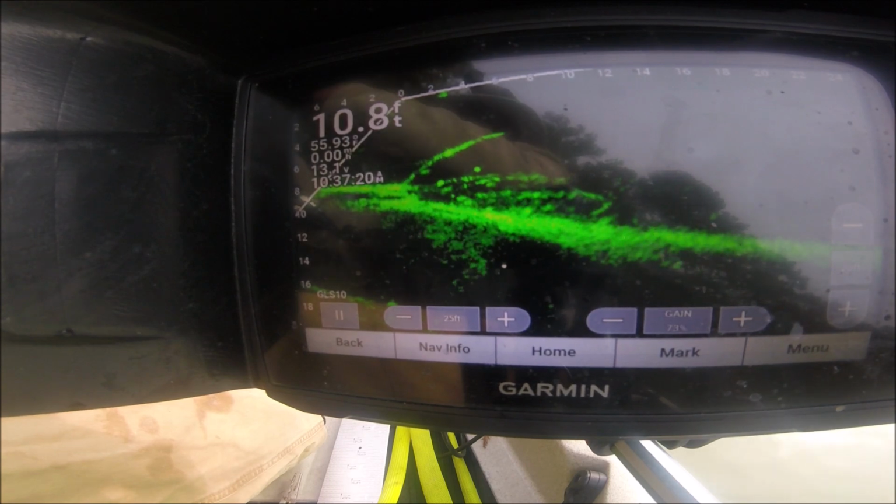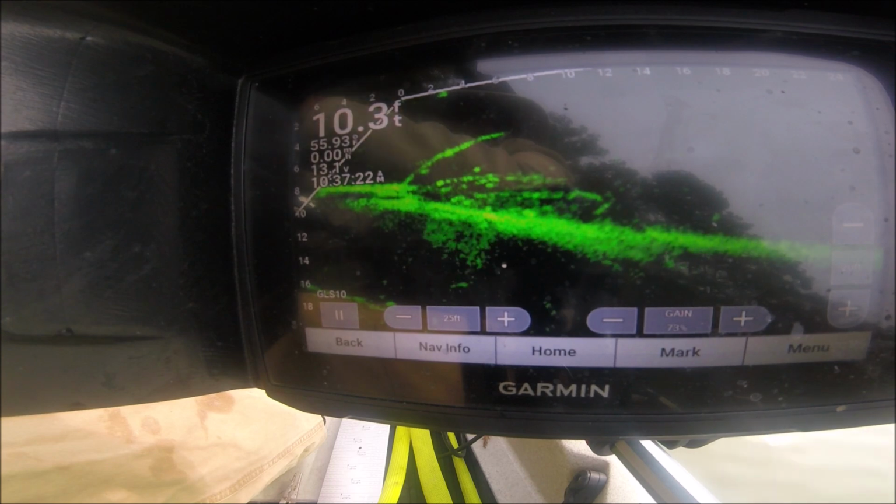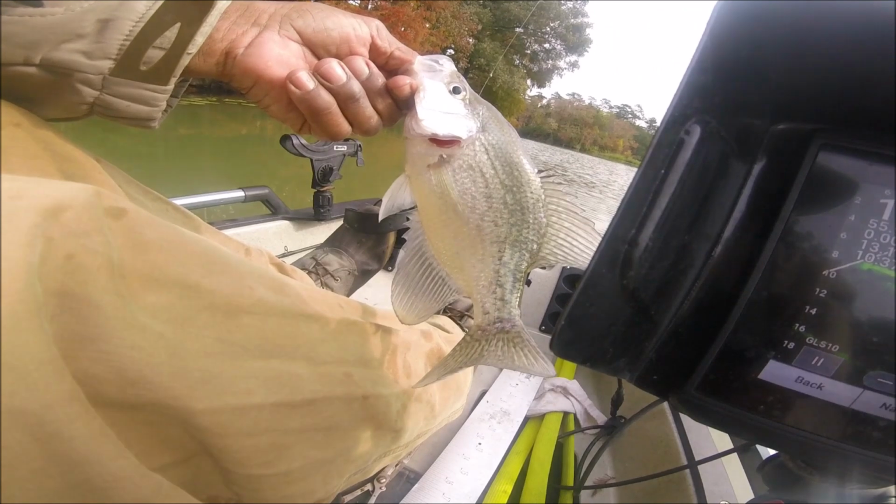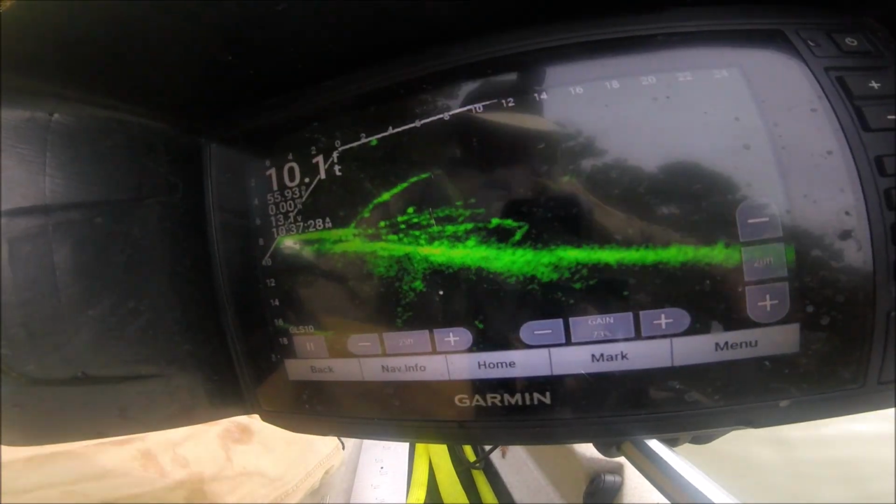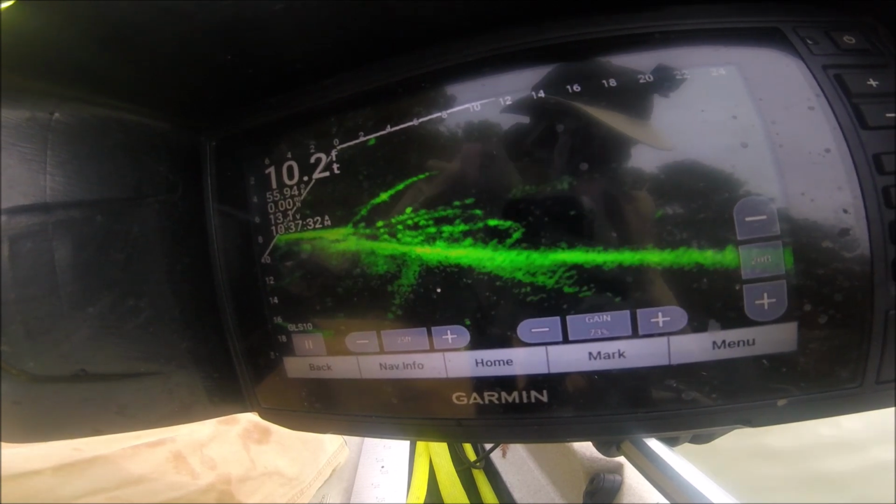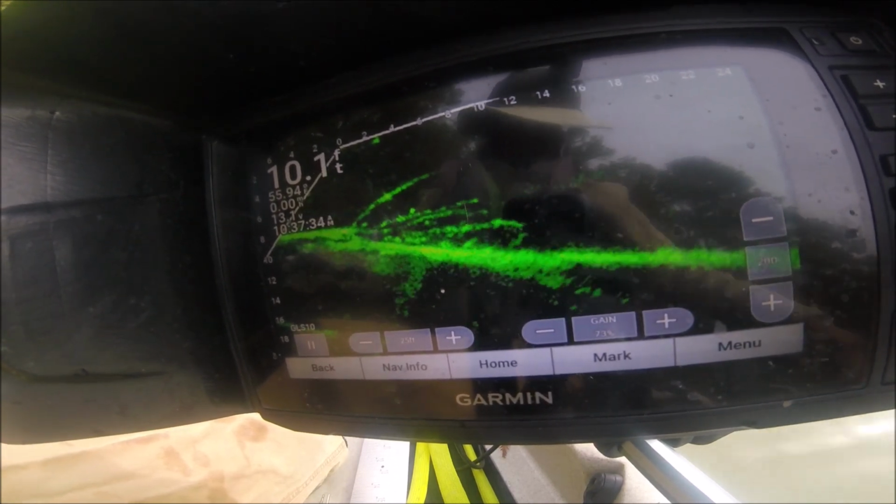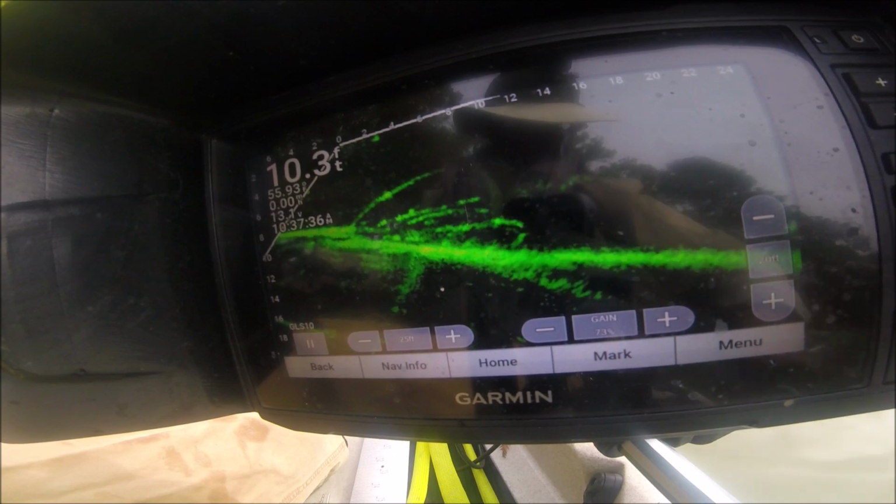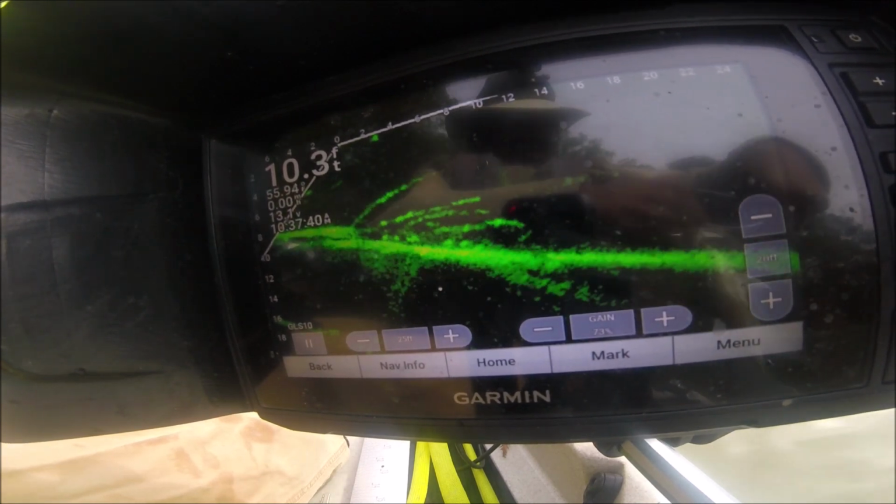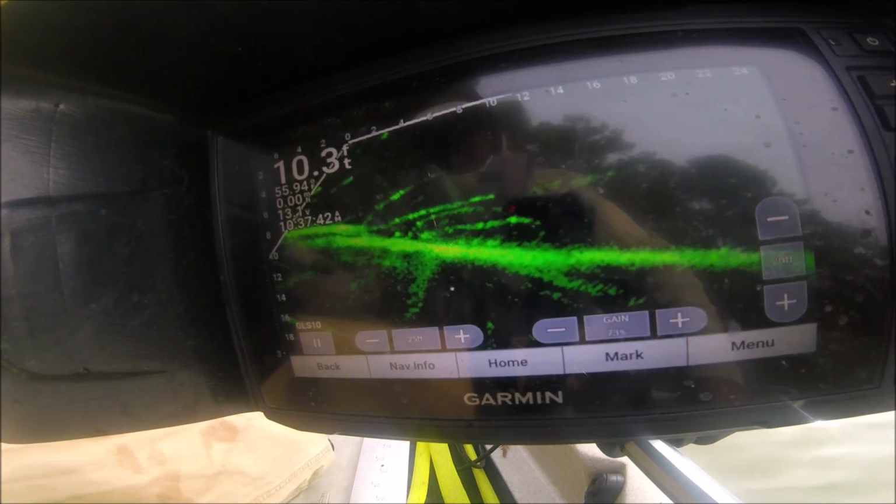Maybe they're going to turn on. Let's see. But another good solid keeper, y'all. Nothing to write home about, but stocking the box. That's what this is about. You ain't gotta be big fish hunting every day. I got one real nice one, so let me make sure.